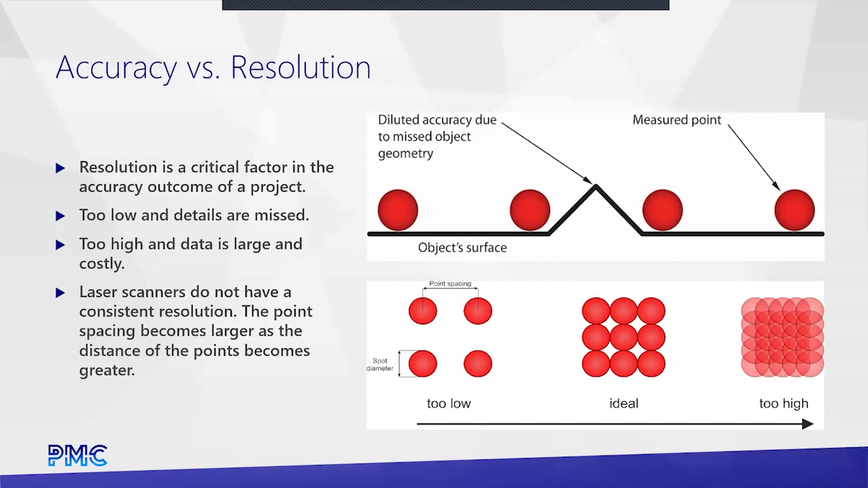Modern terrestrial units, some of them can go over 300 meters in range, but at 300 meters your resolution of the measured points is going to be 20-30 centimeter between points. That's probably not very useful when we're looking at a building facade or something like that. So you can lose detail between the resolution.